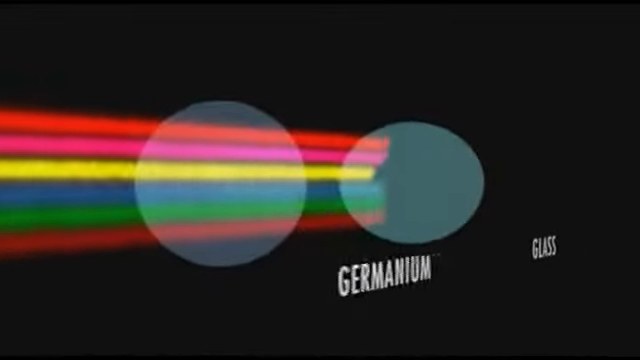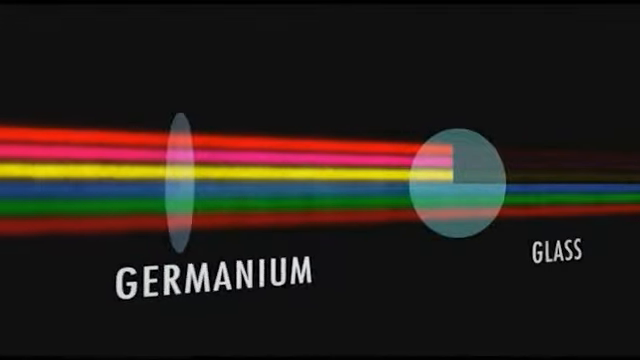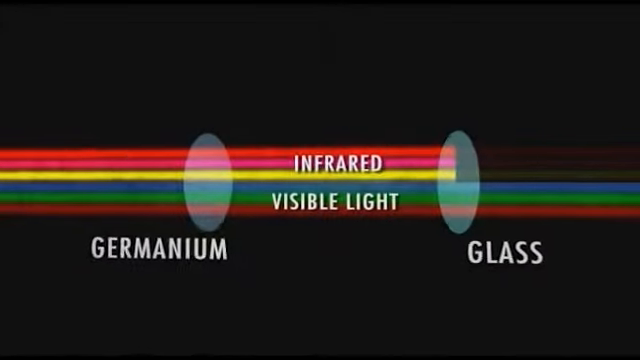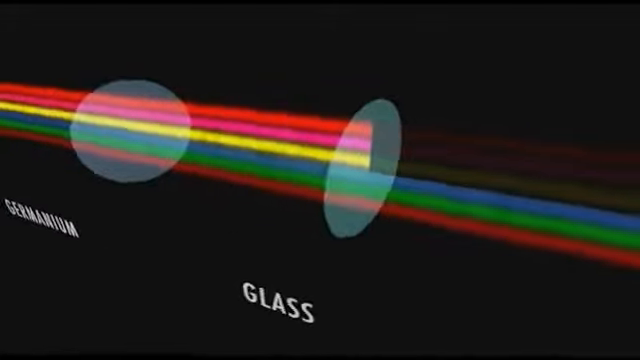But how does a thermal imaging camera work? Although a thermal imaging camera looks a lot like a normal video camera, it's far from the same thing. Glass does not transmit infrared radiation well, and so the lenses of an infrared camera are made of germanium. This expensive metal is a good transmitter of infrared radiation.